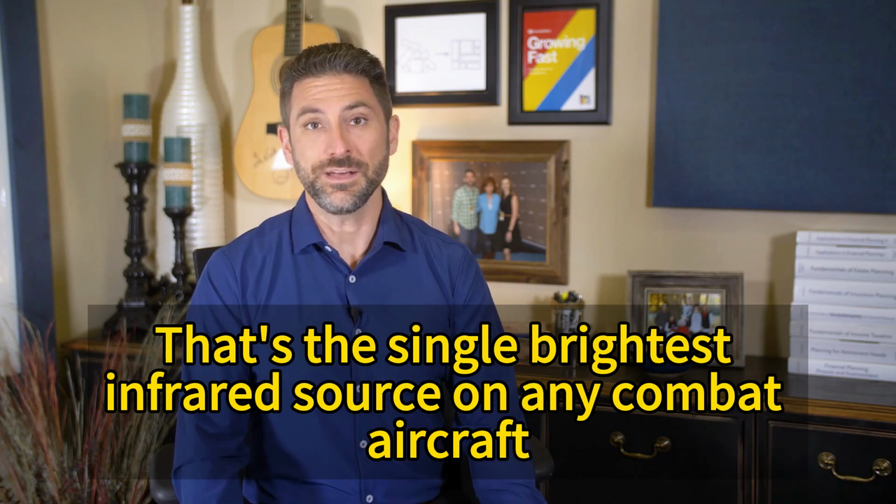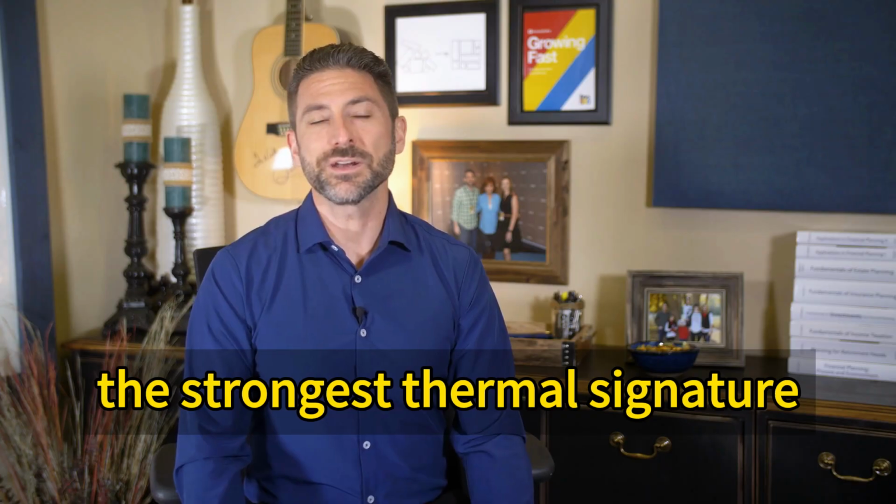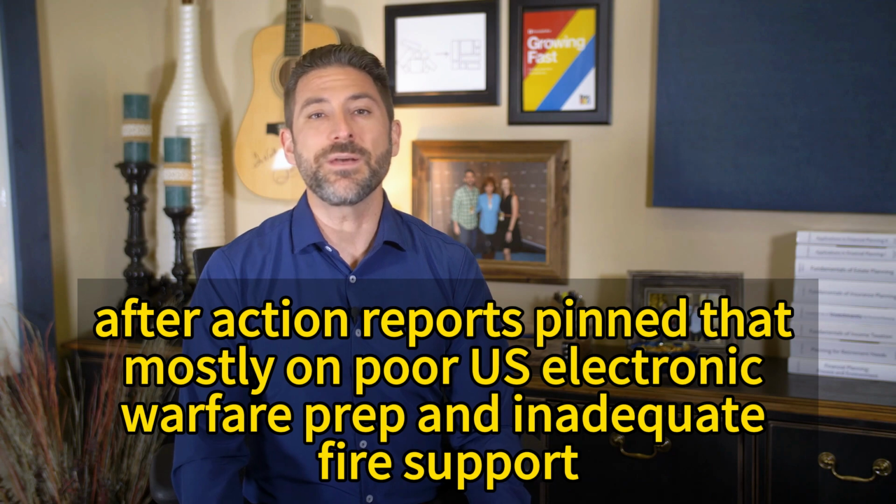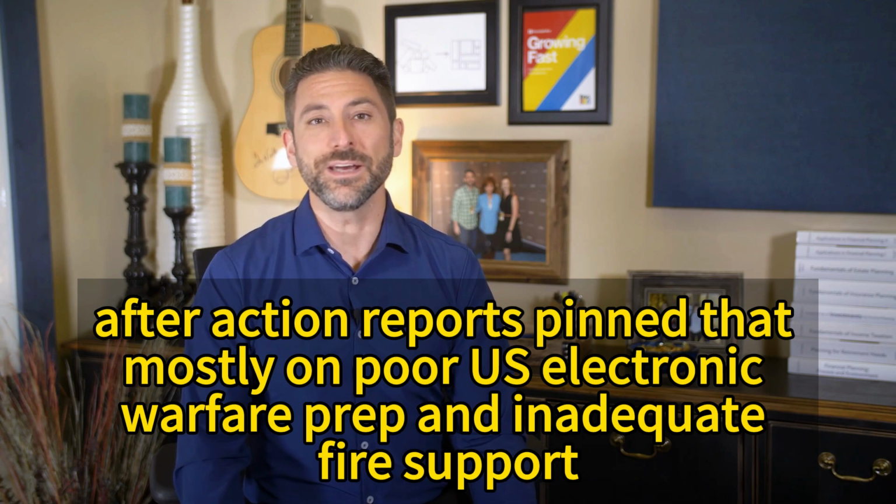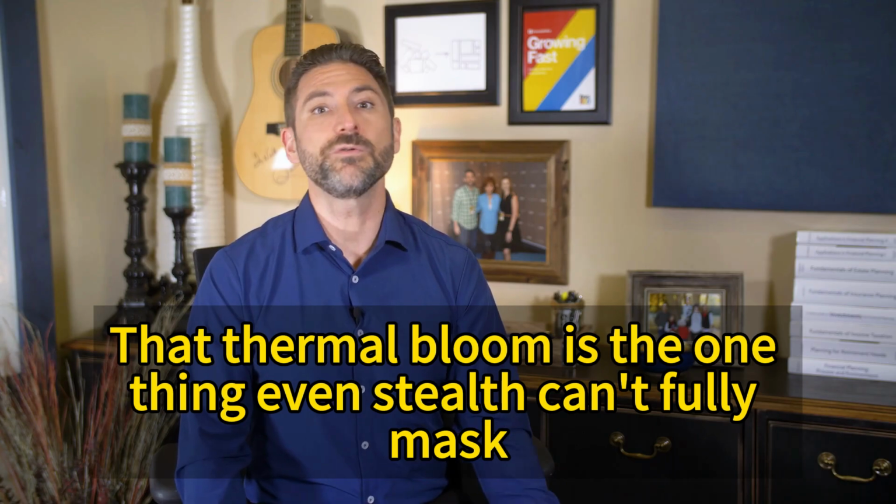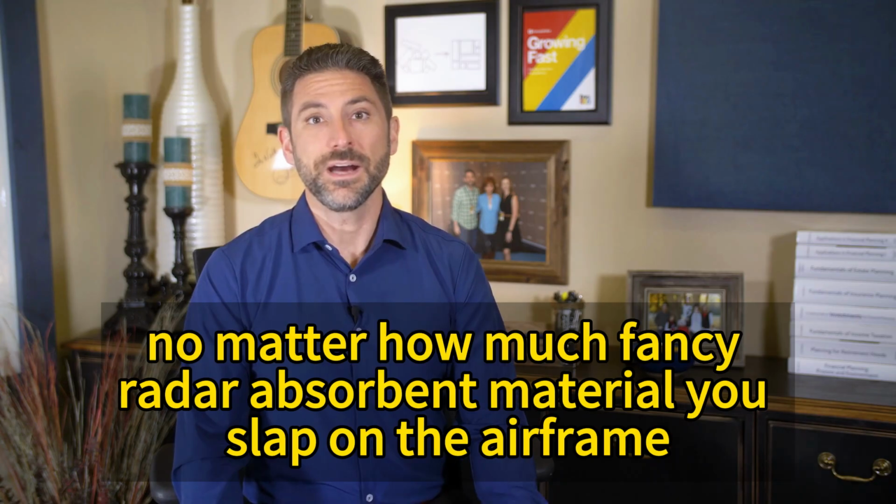That's the single brightest infrared source on any combat aircraft, the strongest thermal signature, and the hardest thing for stealth aircraft to hide. It's the reason that F-35 nearly got swatted by a Houthi IR missile a while back. And yeah, after-action reports pinned that mostly on poor US electronic warfare prep and inadequate fire support. But the point stands, hot tails get you killed. That thermal bloom is the one thing even stealth can't fully mask, no matter how much fancy radar absorbent material you slap on the airframe.